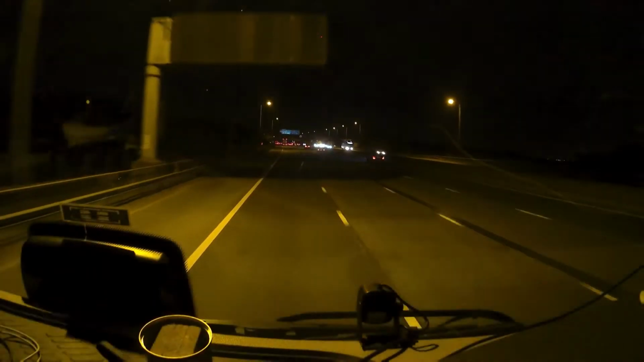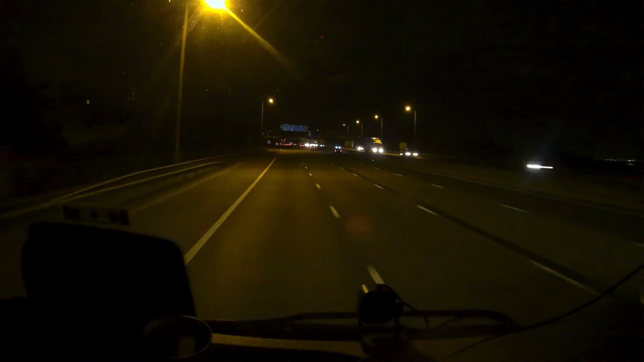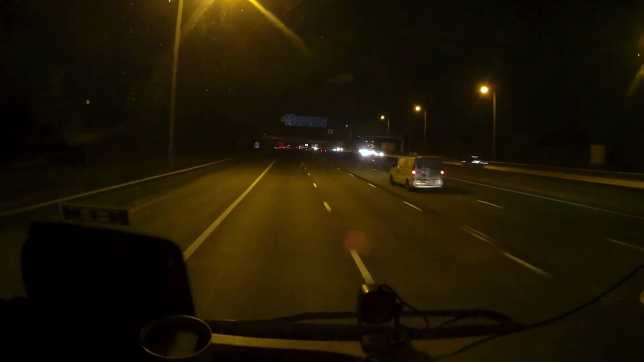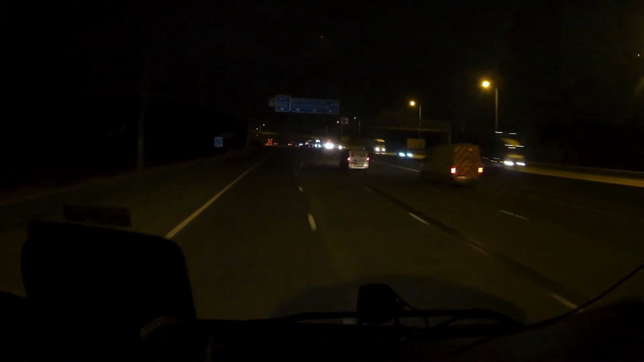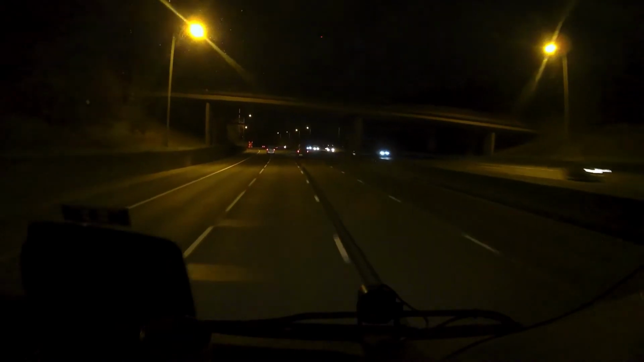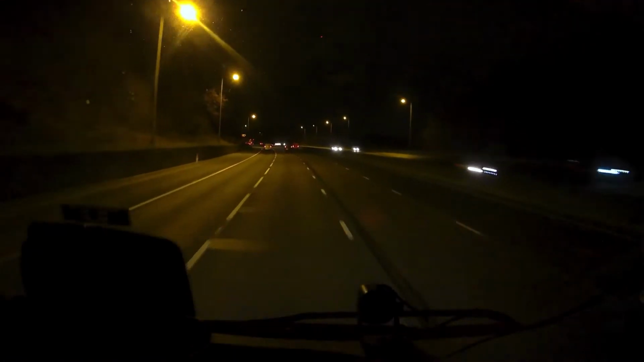Follow that road for a few miles and then come off. Here we go. A13, that's the one I want, yeah. 6.5 miles to go.